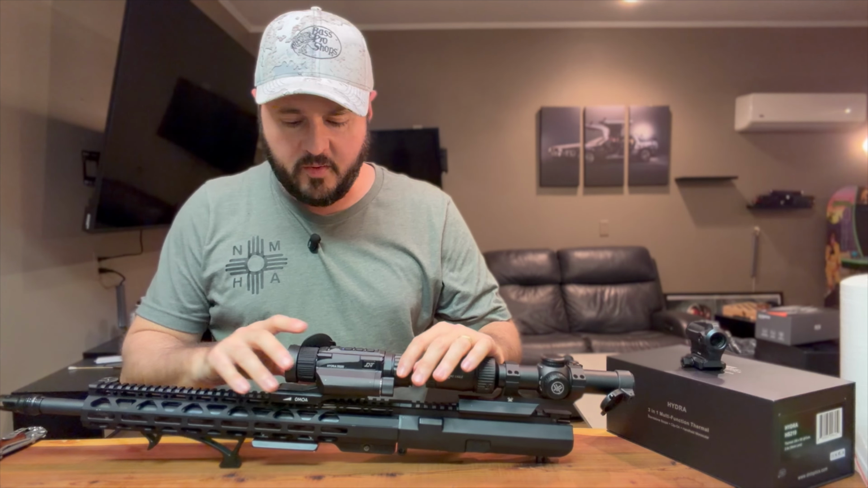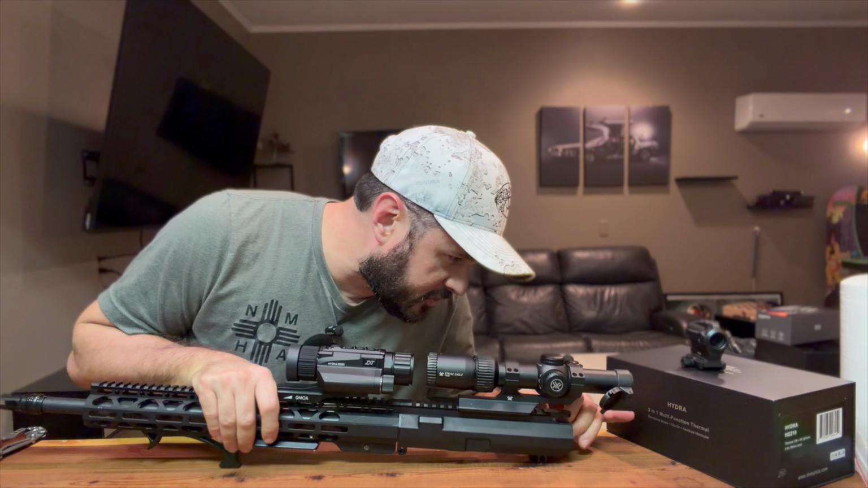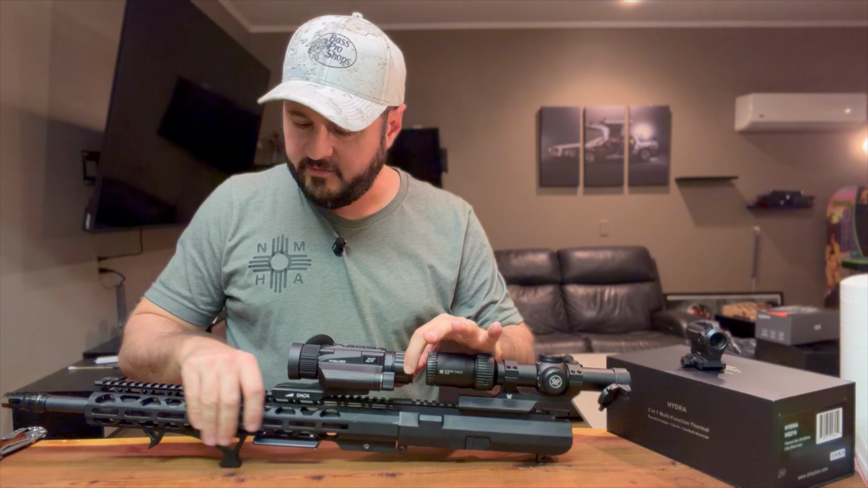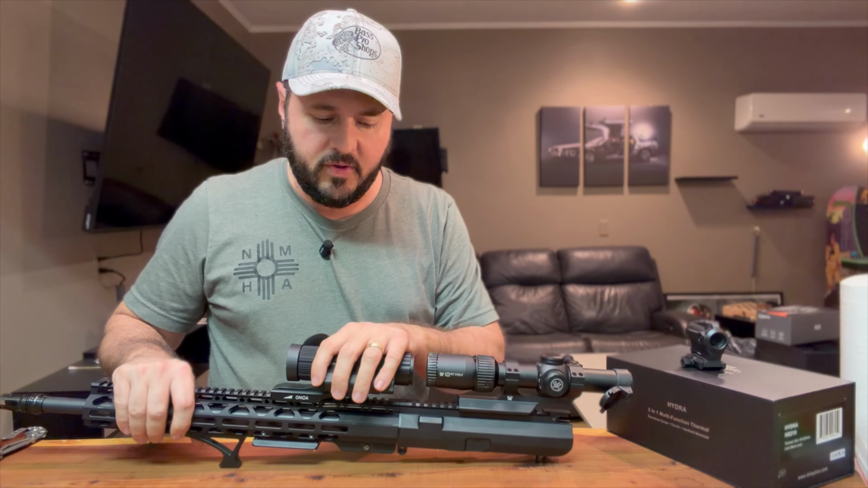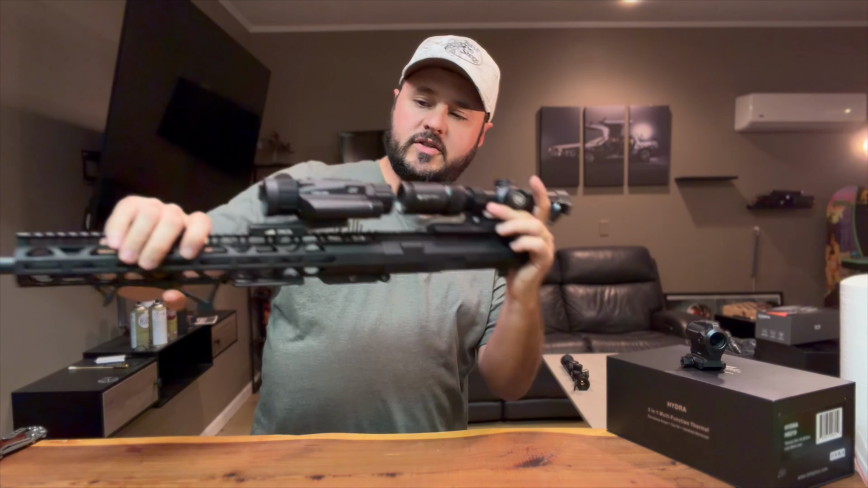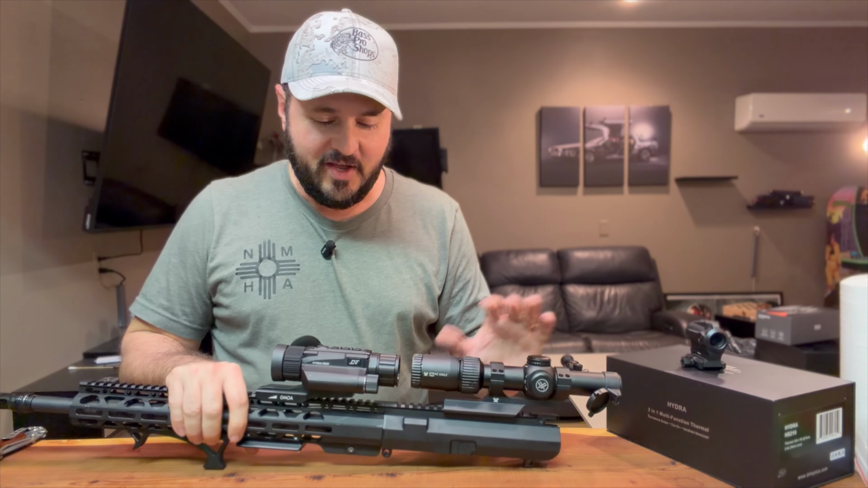So I've been playing around with this DNT, and there's some cool features. When you look at the box here, it's 3-in-1. You've got your standalone scope, which is obviously what I've been reviewing the whole time. You have the clip-on feature, and that's what I've done to this barrel. I have the LPVO mounted here, and then put this in front of it. So you're looking all the way through a regular scope with the thermal just in front of it. And it actually works. That's a pretty cool feature.